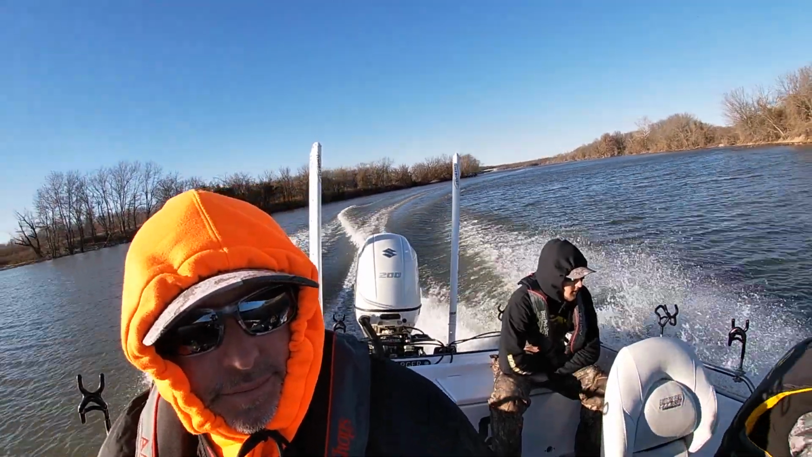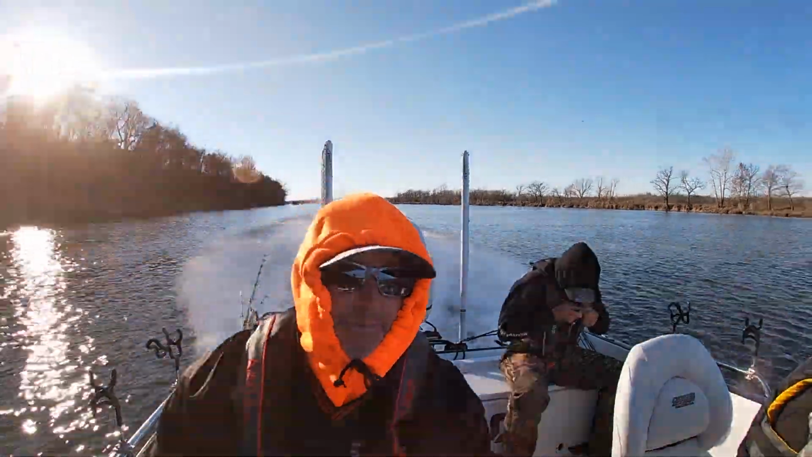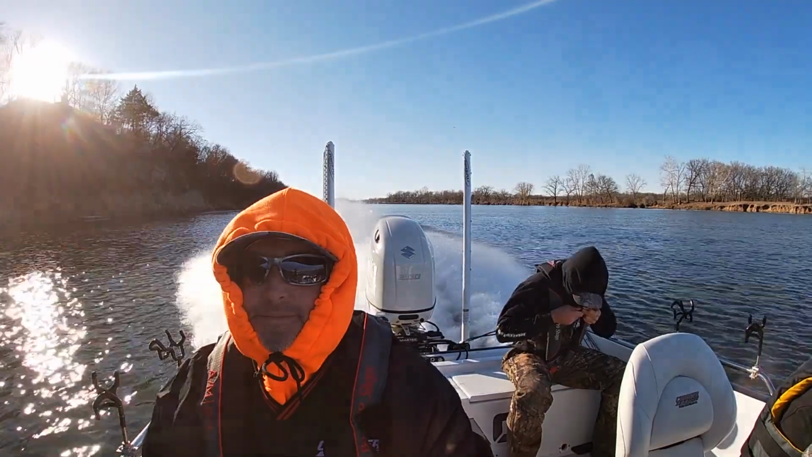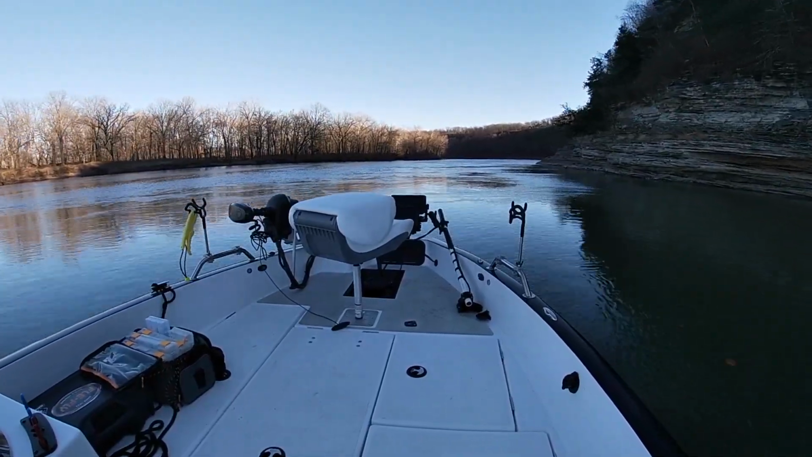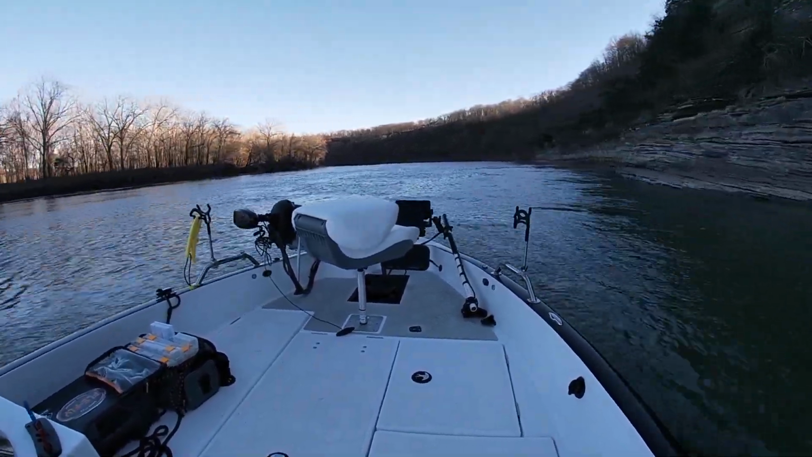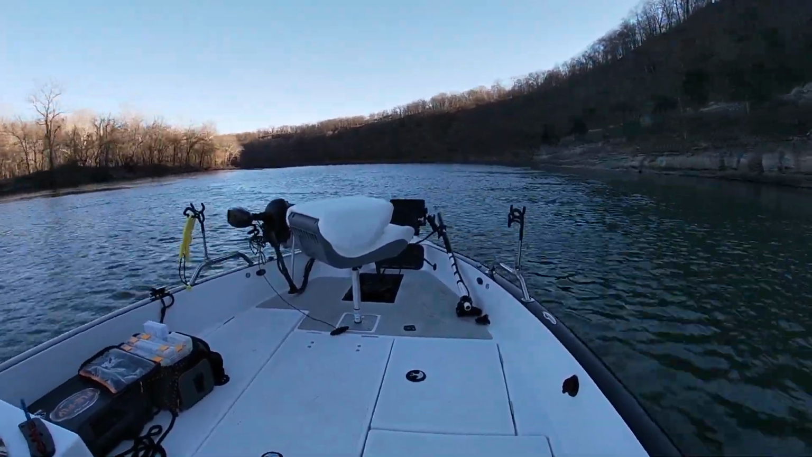And it was time for us to head back up the river, get up to the dam, and we fired up the Suzuki and the Charger VMAG. What a wonderful boat ride we had. Just beautiful day, beautiful scenery there on the Grand River as we travel back up to the truck. And I'm just going to let the music roll and kind of finish out the video here, guys.